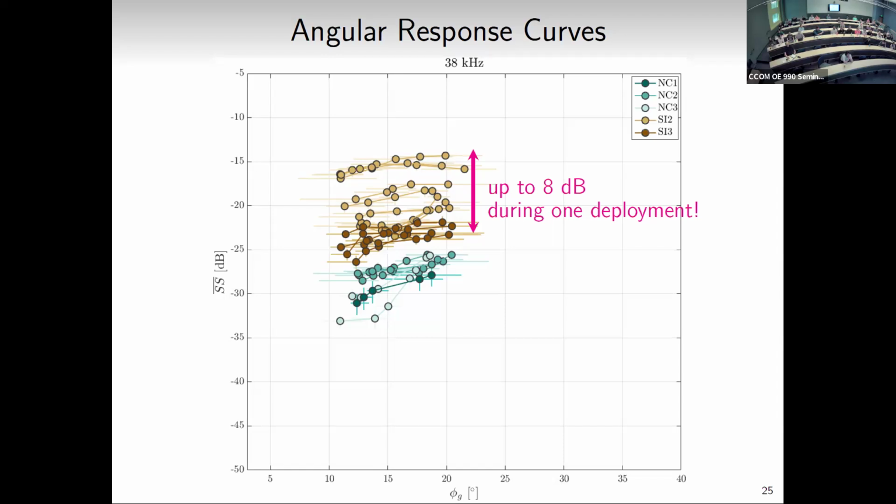So average scattering strength versus grazing angle, and now the color will just be each deployment. So the browns are the Star Islands and the blues are Newcastle.